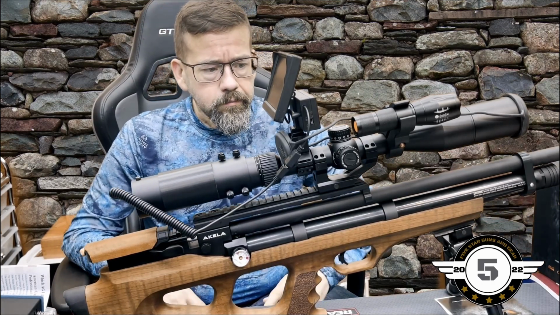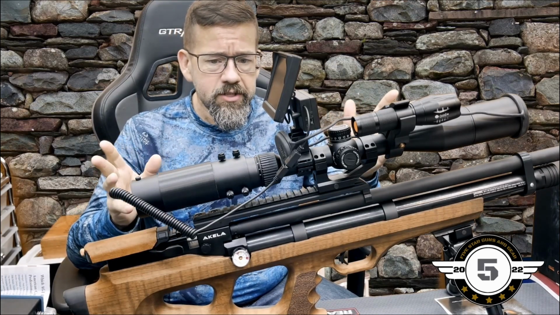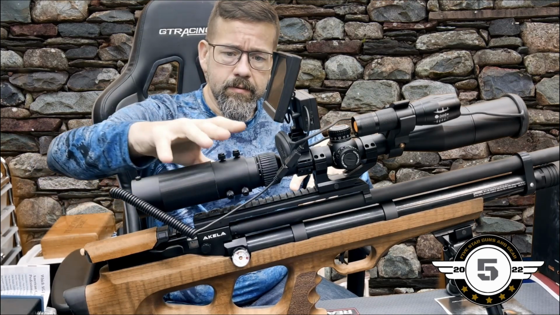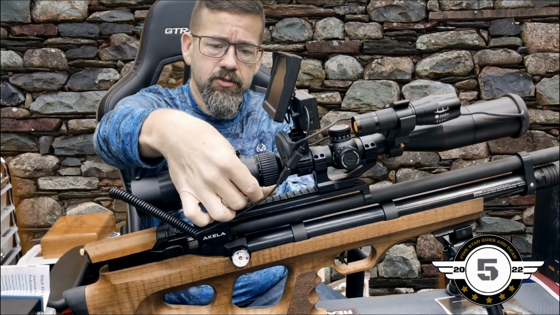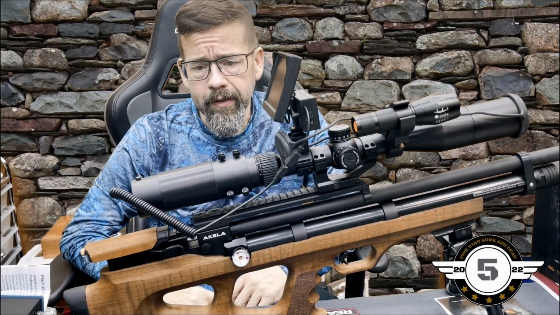Overall, we went out and installed this. It wasn't too difficult to install. They give you two different fixtures to actually put on your scope, so it gives you some options. This one actually has little screw tabs, screw nuts that mount. I actually like it better.